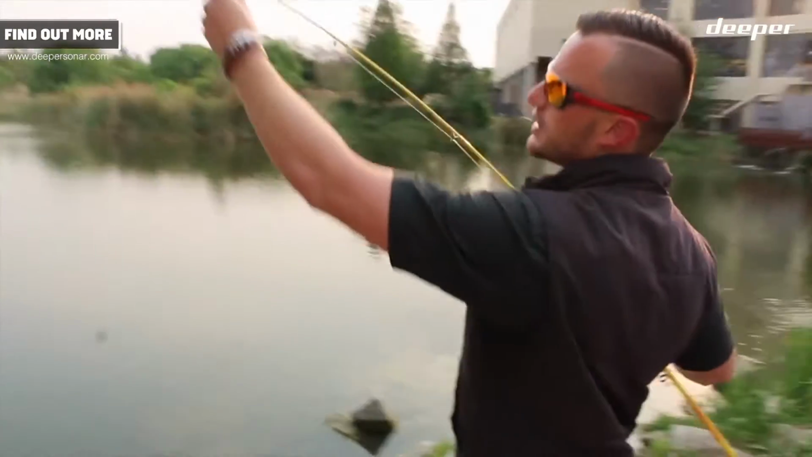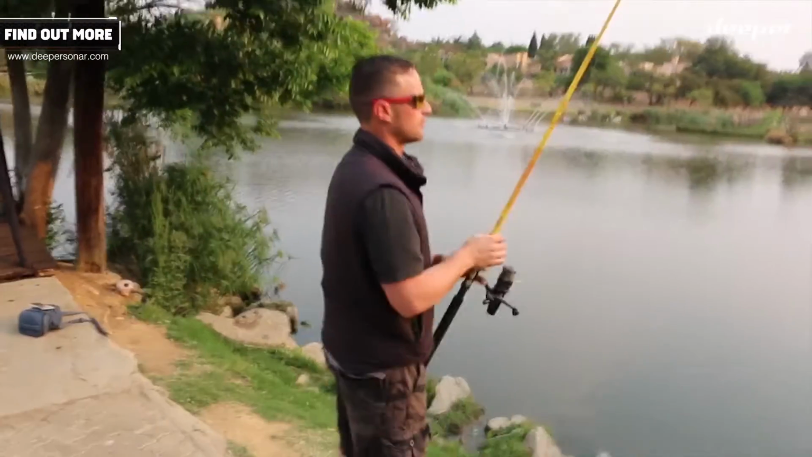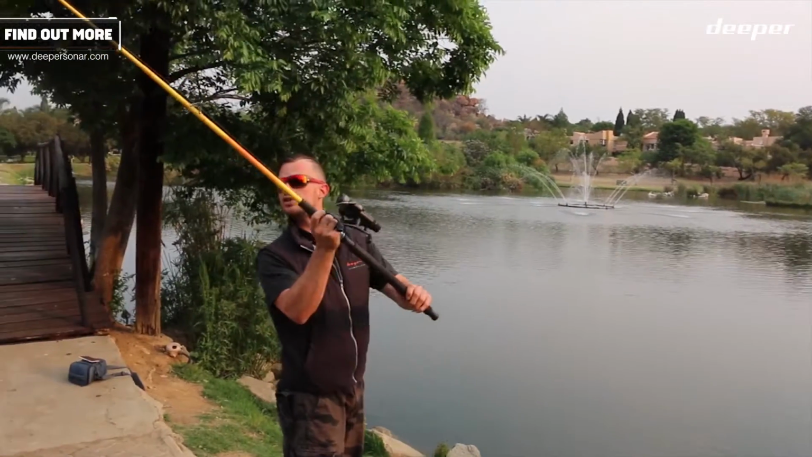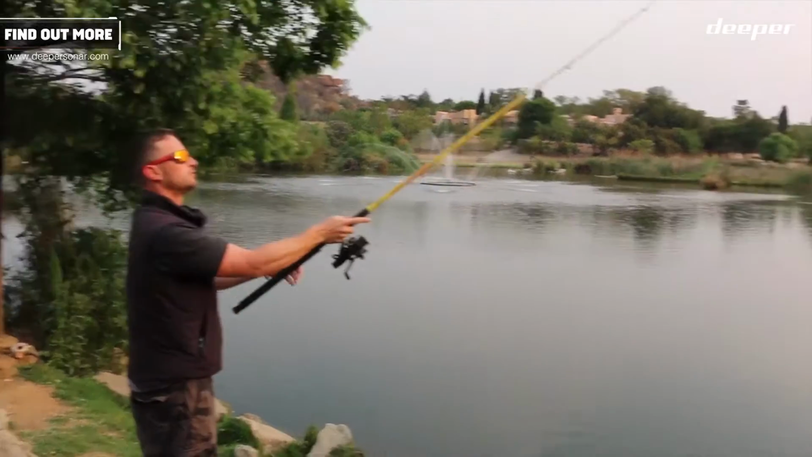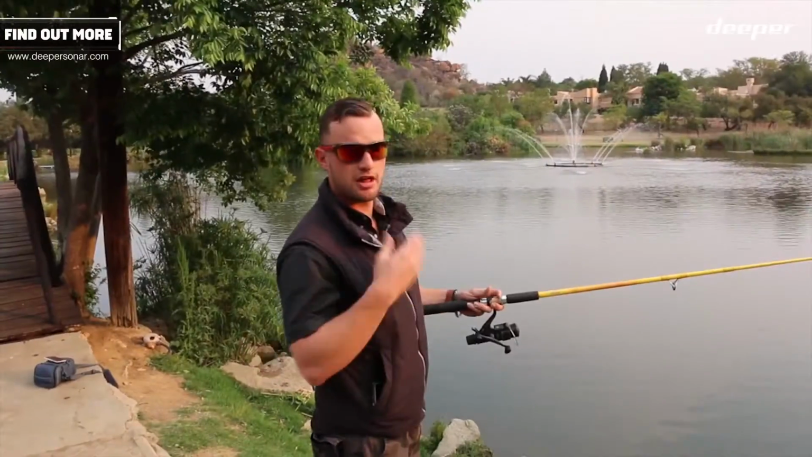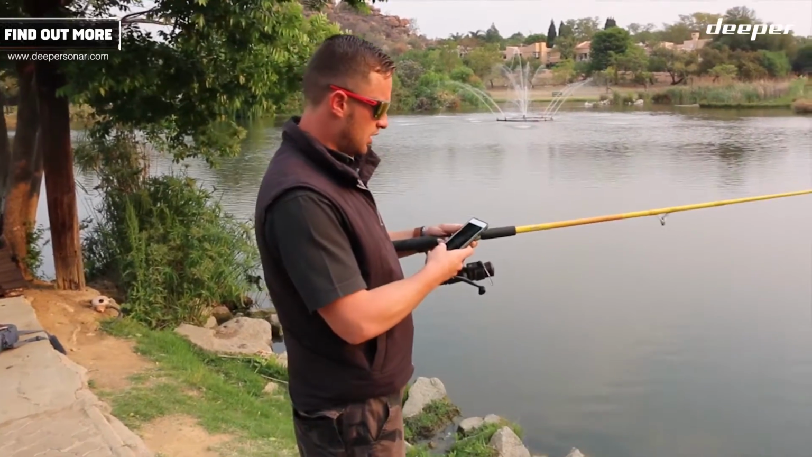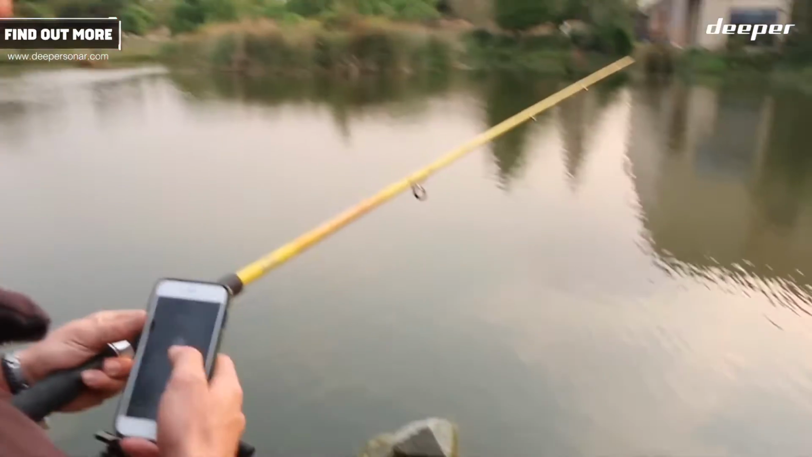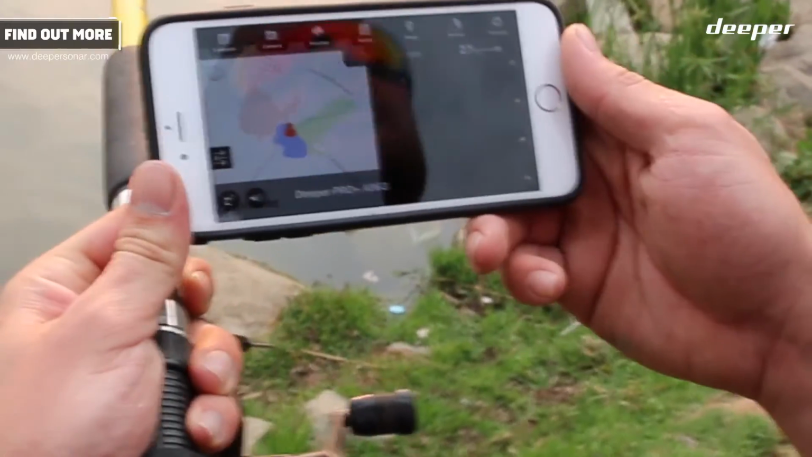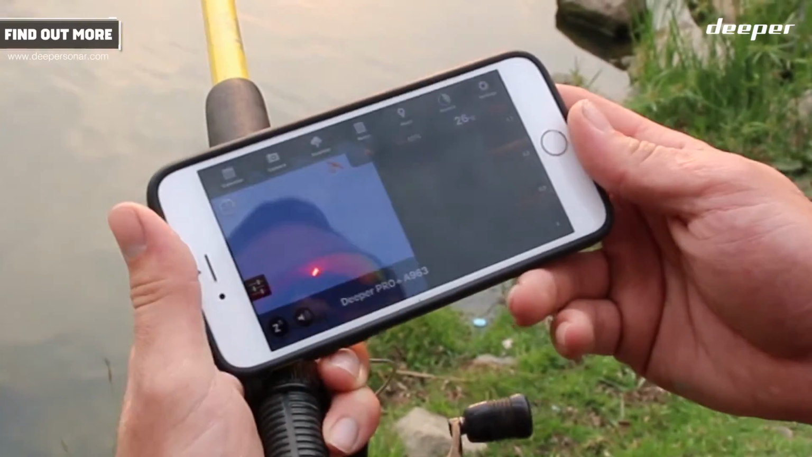Make sure your eye is always clean so you don't snap your Deeper off. And literally just a soft pass to wherever you want to go. Right, now that my Deeper is actually in the water, I'm going to take up my phone. I'm going to go to my Deeper app, and instantly it should actually give me a signal. There we go, the signal is live.